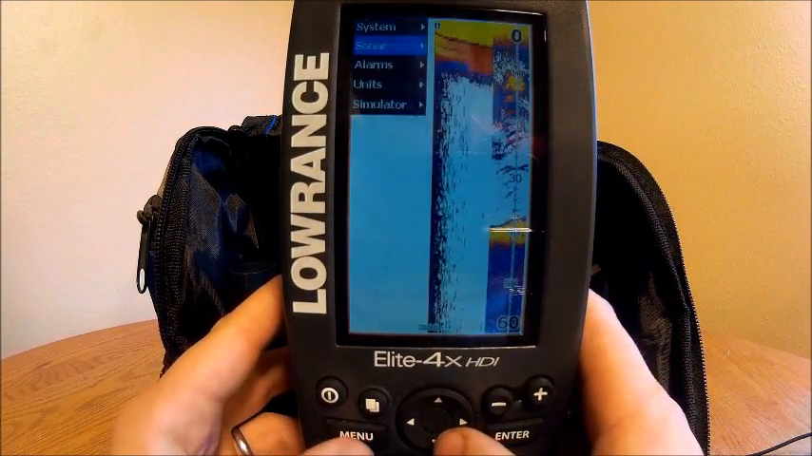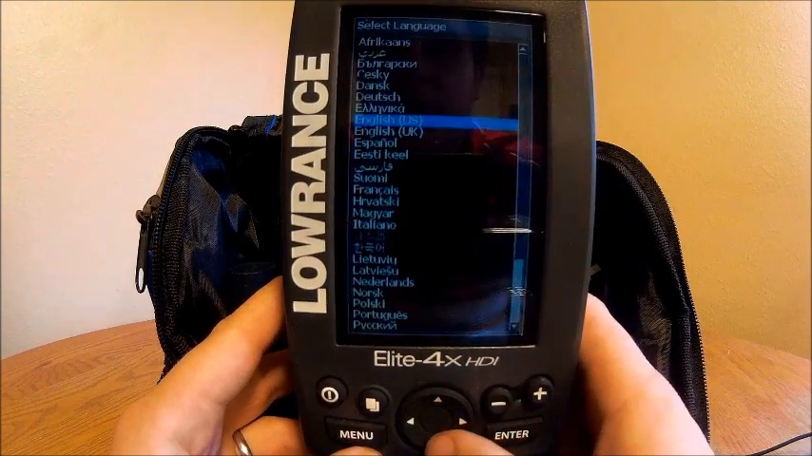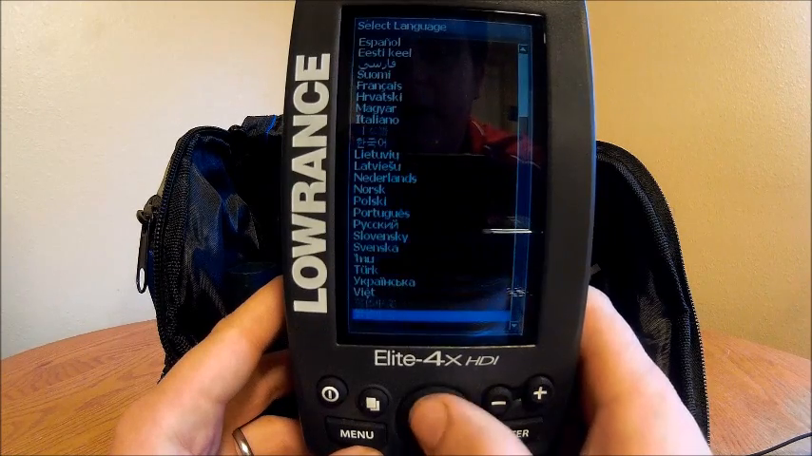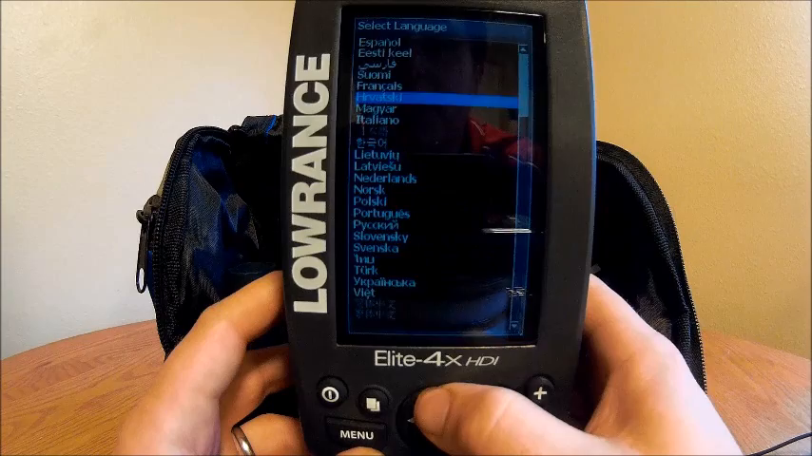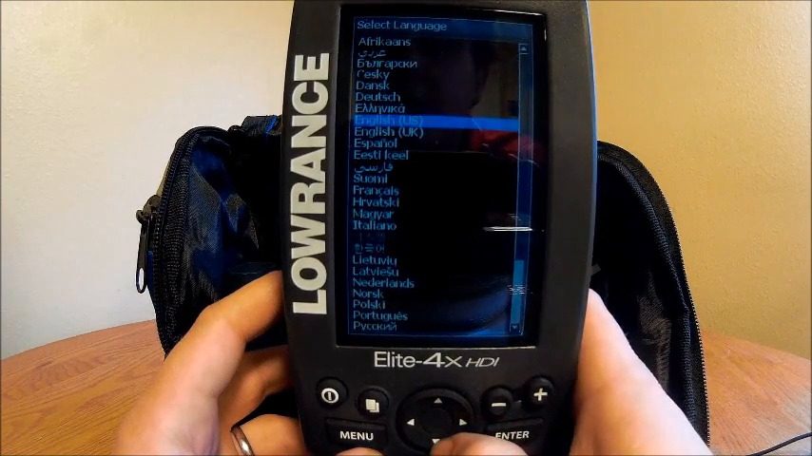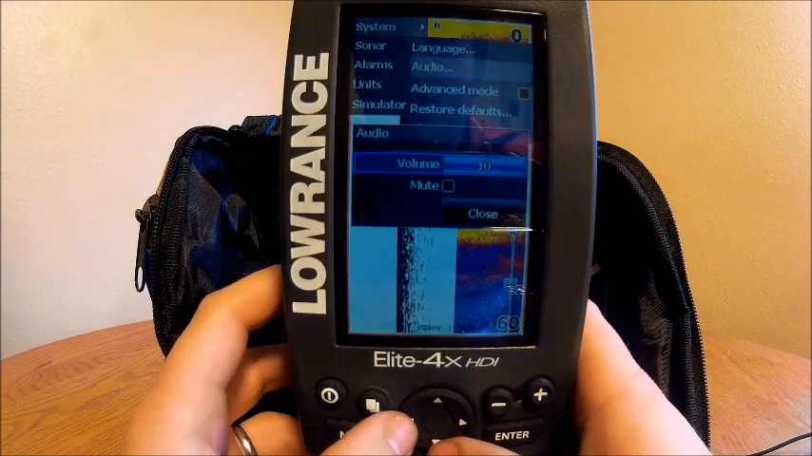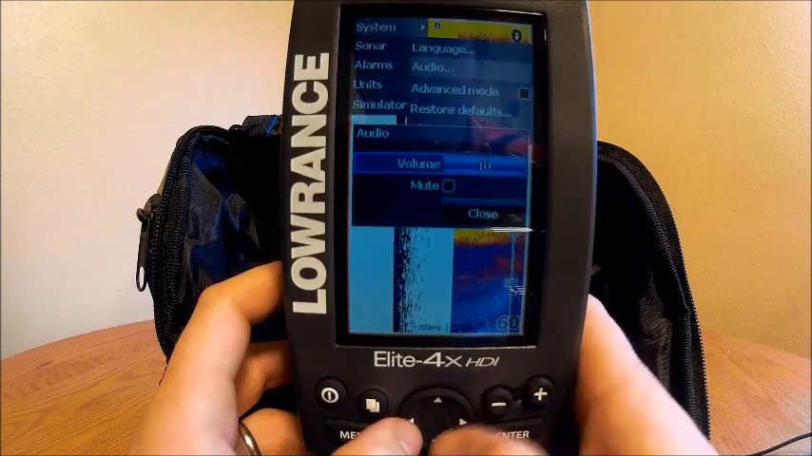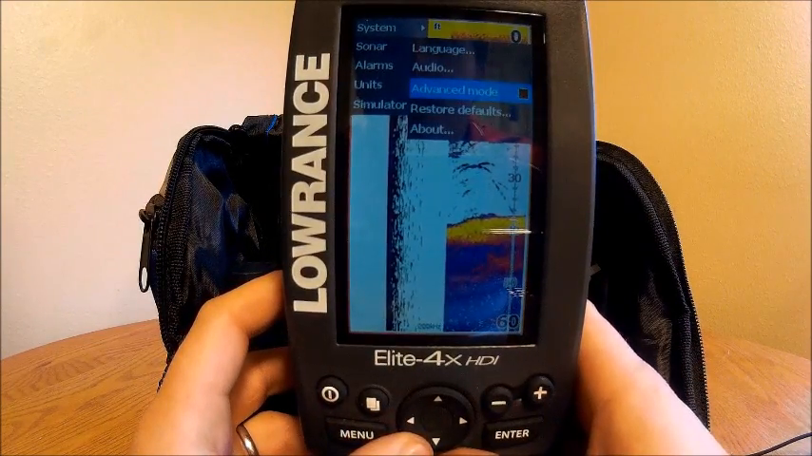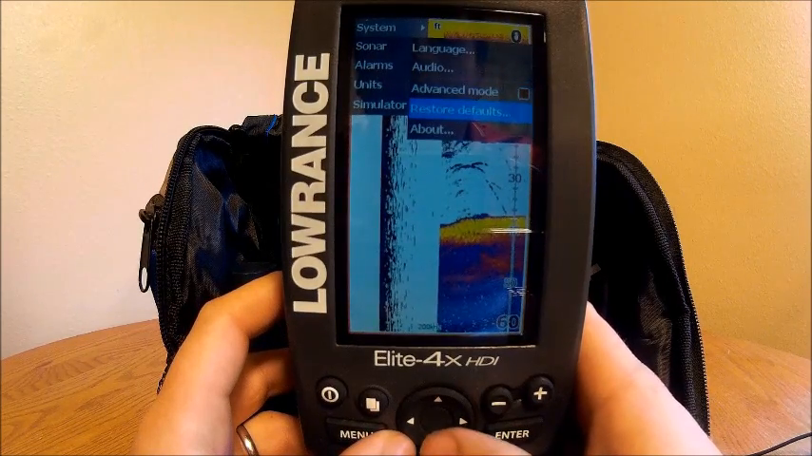So menu twice is going to get you to your settings. System. Under system you have languages. You have all sorts of languages in here. This makes this unit very versatile, and almost anybody around the world can use this unit. I'm going to select English US. There is an English UK. Audio, volume, up or down, pretty simple. Mute. Advanced mode, I'm not going to get into the advanced mode because, well, I'm not really advanced myself, so I don't want to confuse anybody.